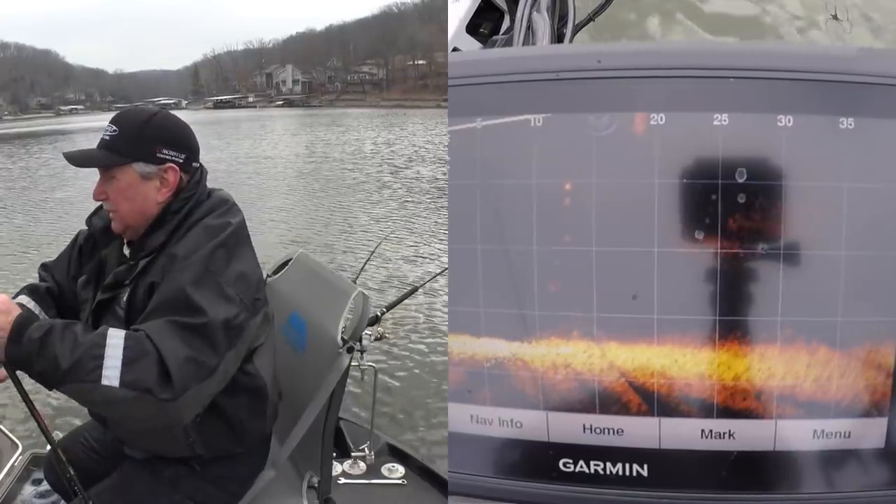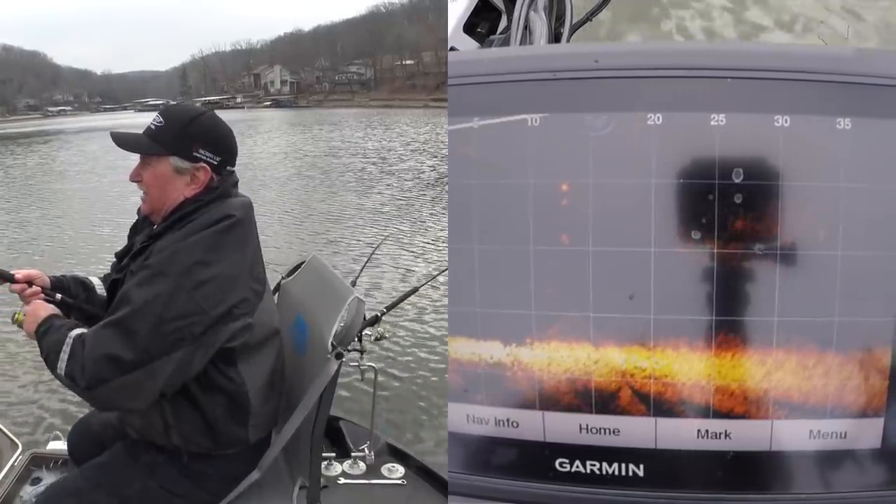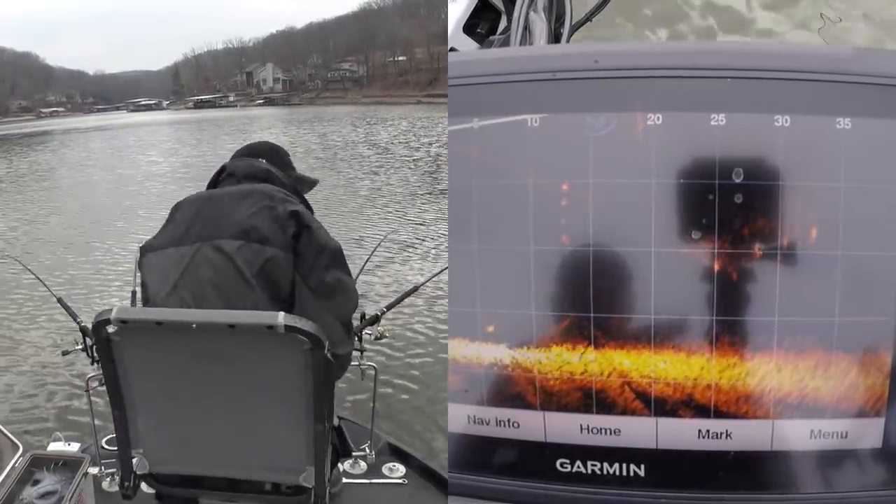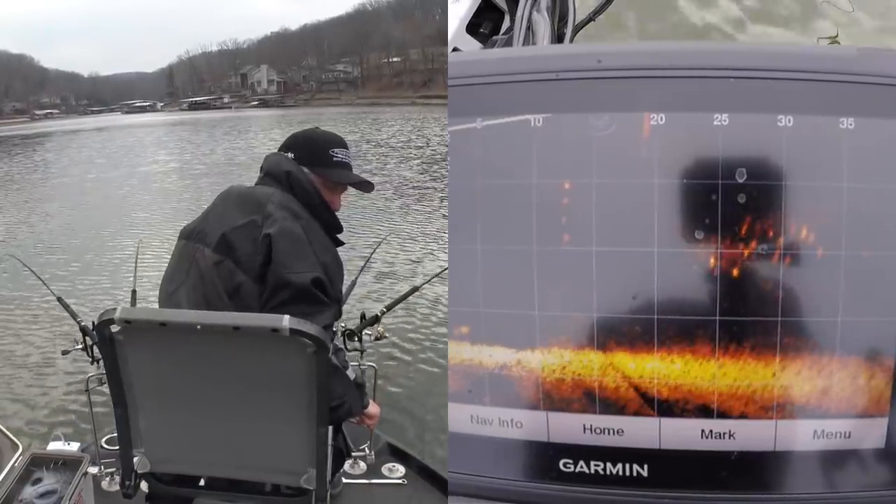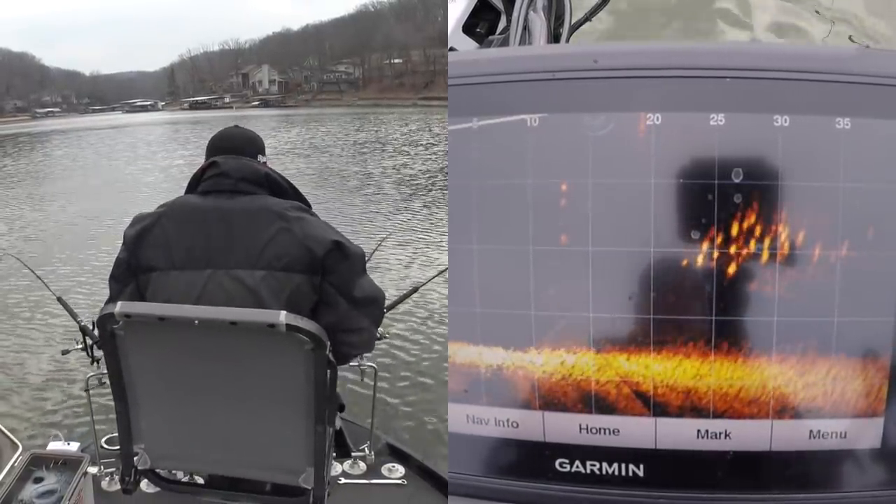Okay, I'm going to turn and go back into the wind, get back on those fish. I'll pull the power poles up. Poles up. Well, there's some fish right out in front of us.